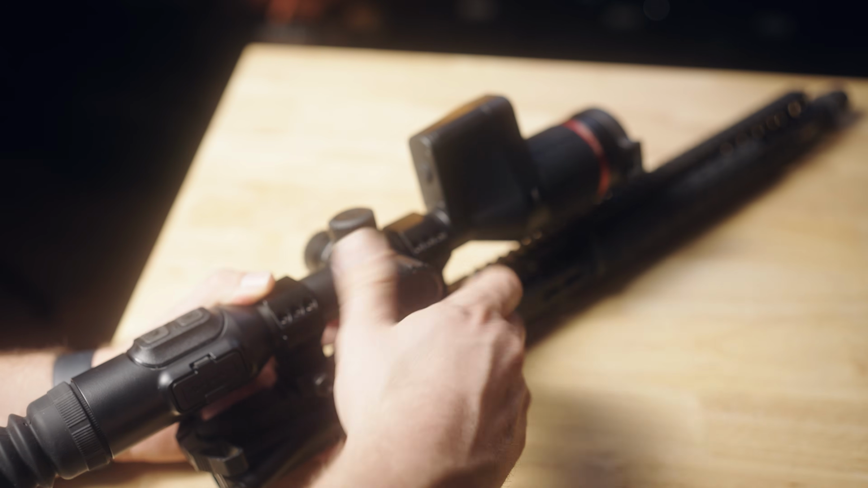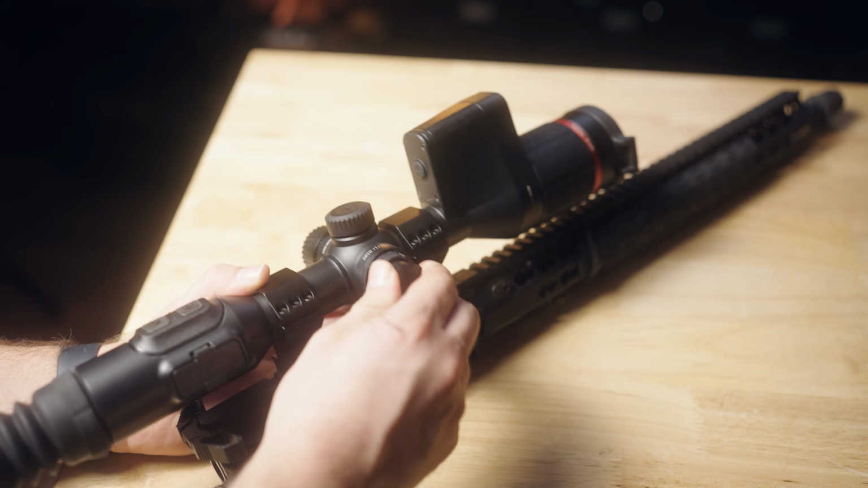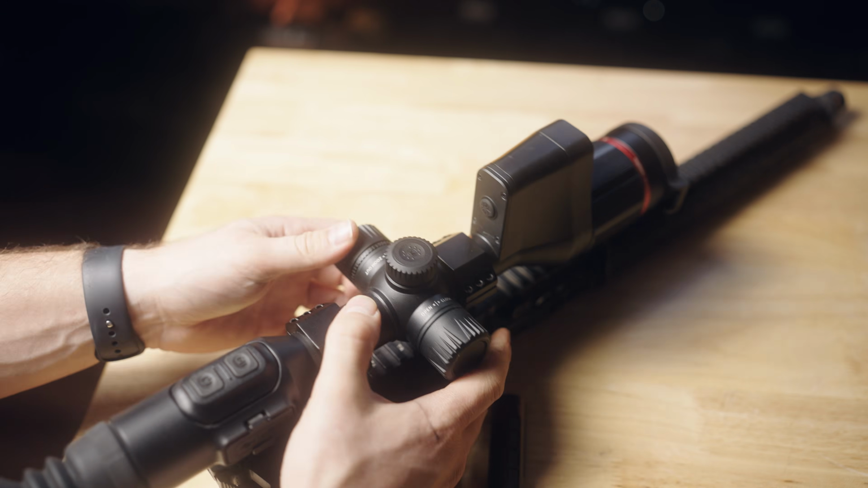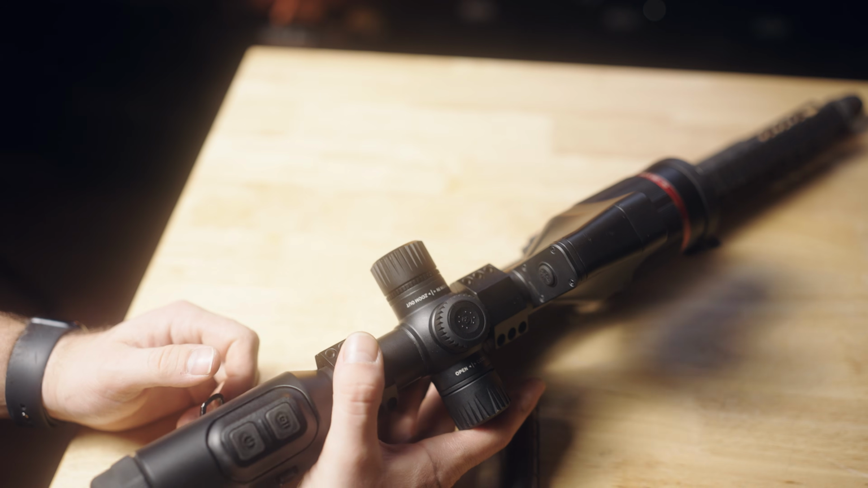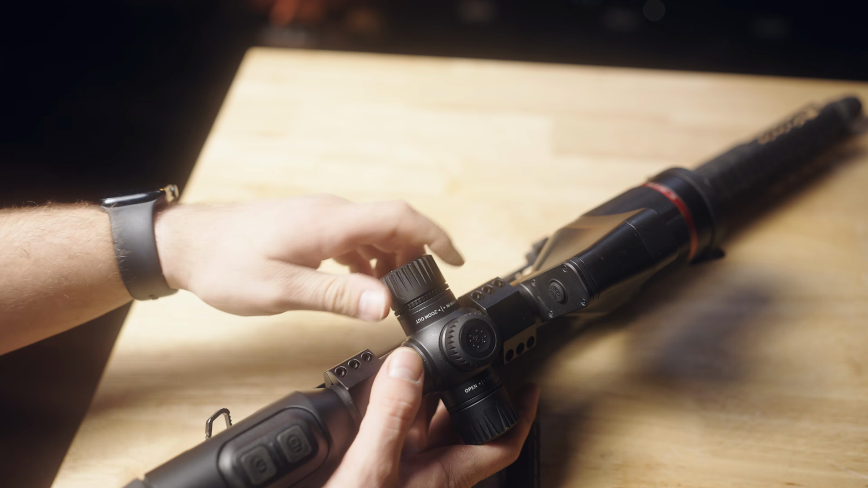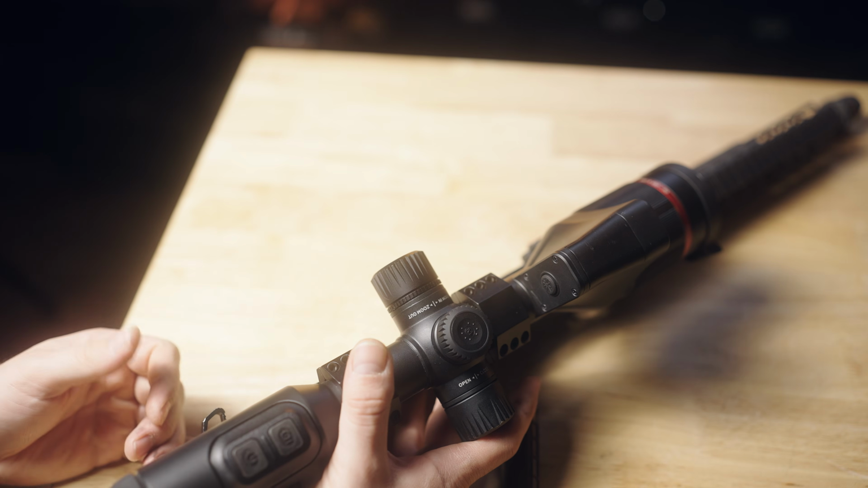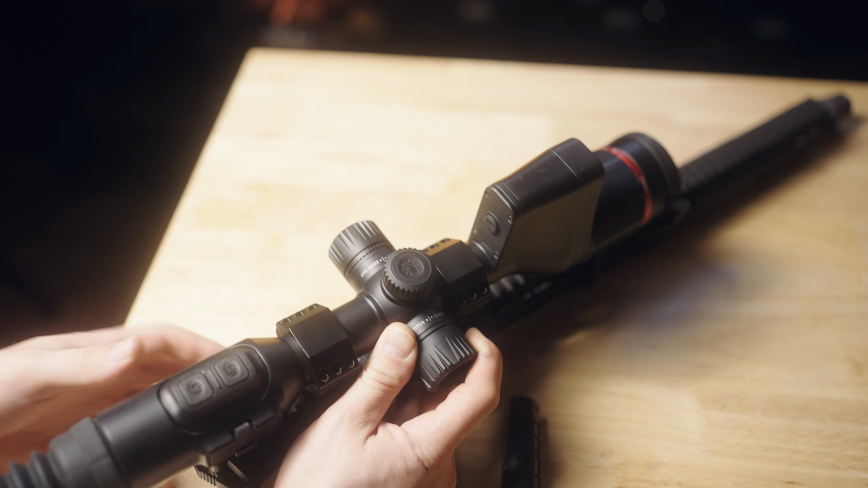Right hand side, this is actually not a controller. It's going to be the battery housing for your removable external batteries. So just a threaded connection there. But the other side is actually how you zoom in and zoom out. And it's very responsive. So some digital optics take a year to just keep zooming slowly, slowly, slowly. This one you rotate and it just takes off on you, which is awesome because things happen fast when you're hunting. So I actually like how quickly it zooms in, how responsive it is.